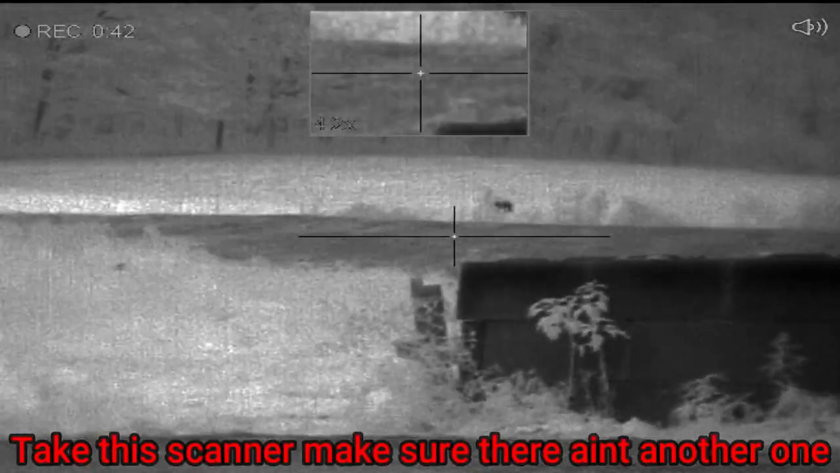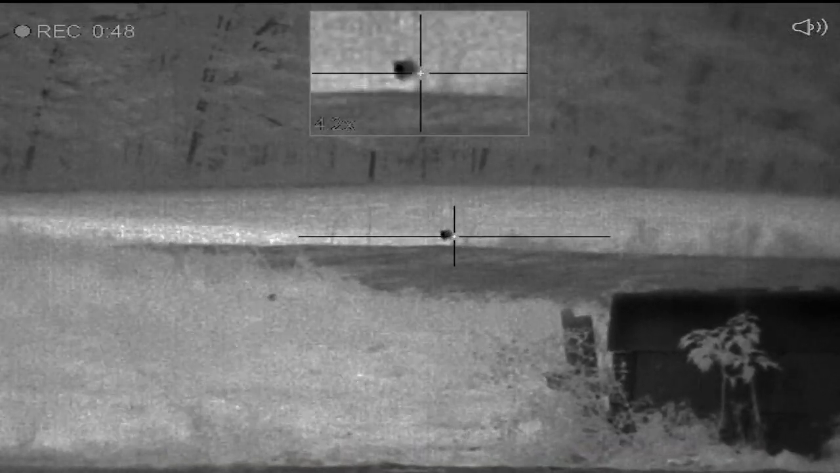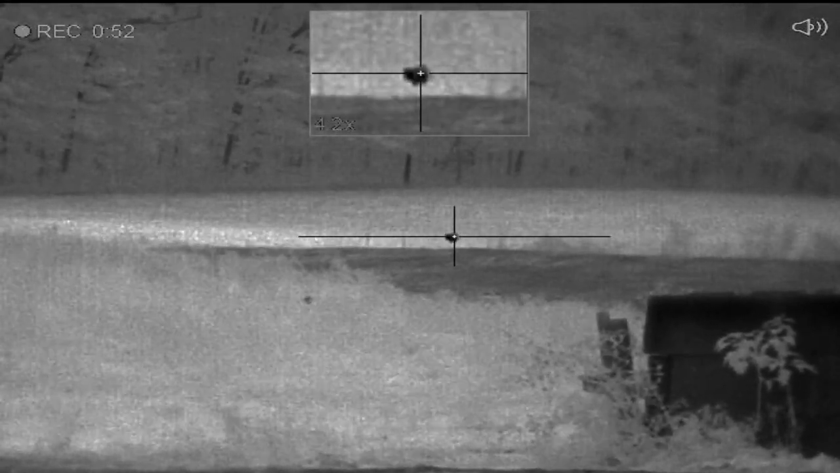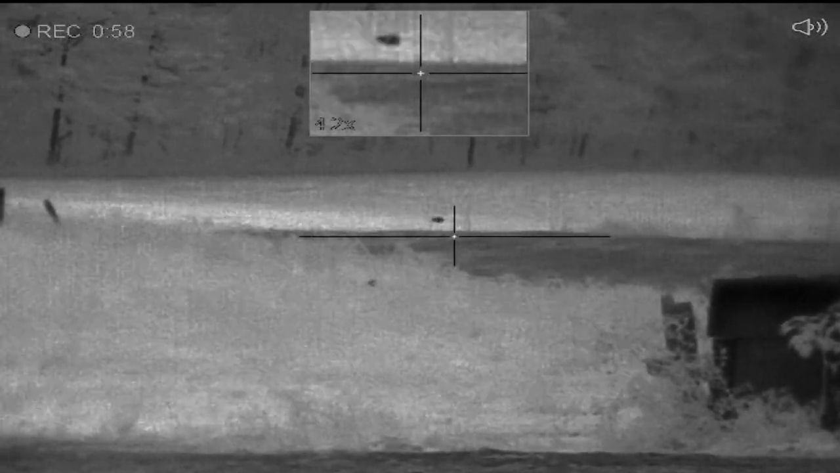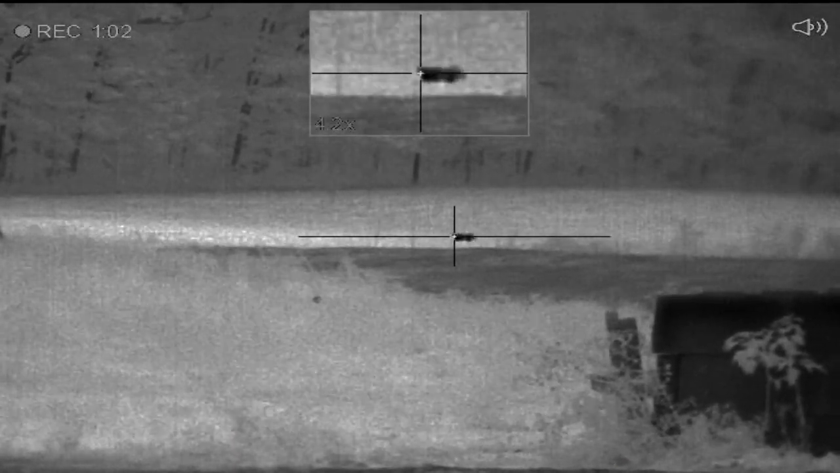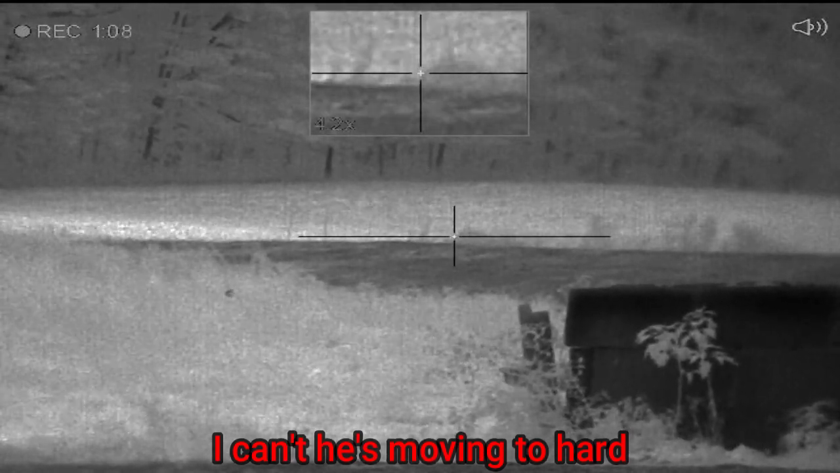Take a scan, make sure there ain't another one. It's not a turkey, it's a coyote. Tell me it ain't a coyote. I can't move it too hard.